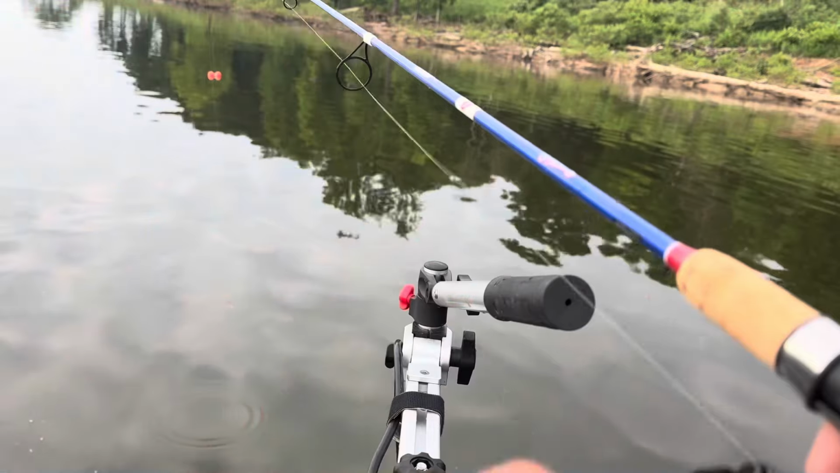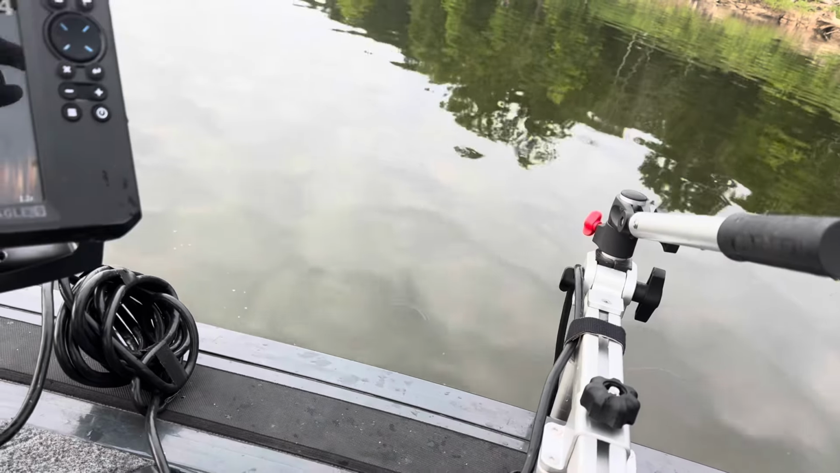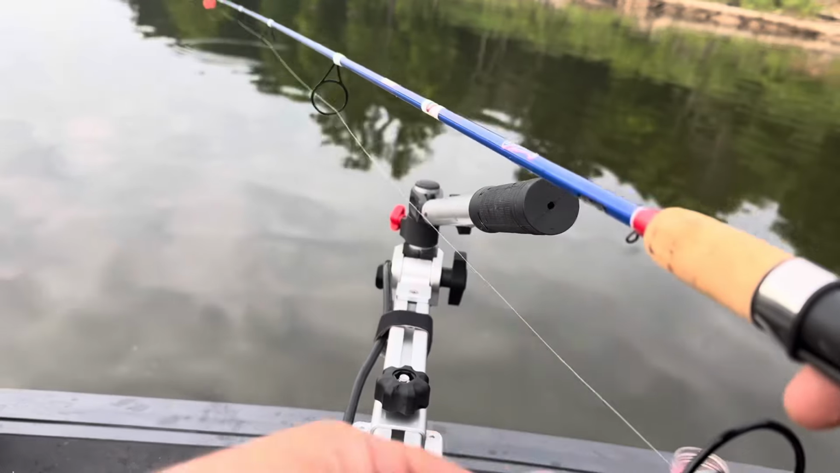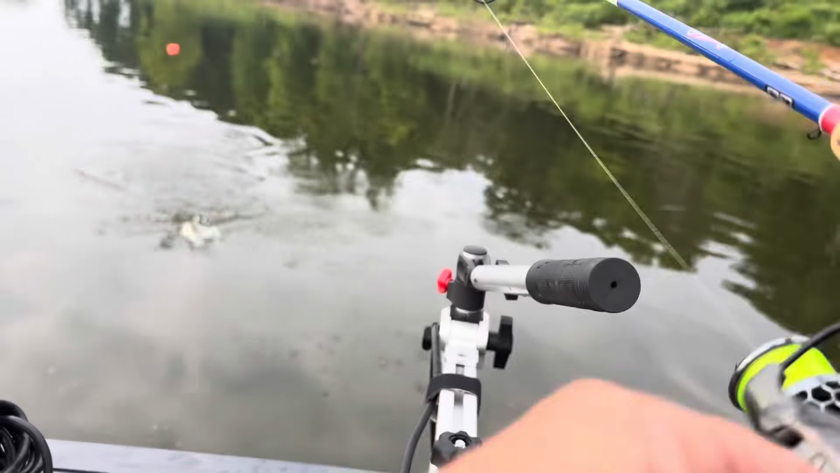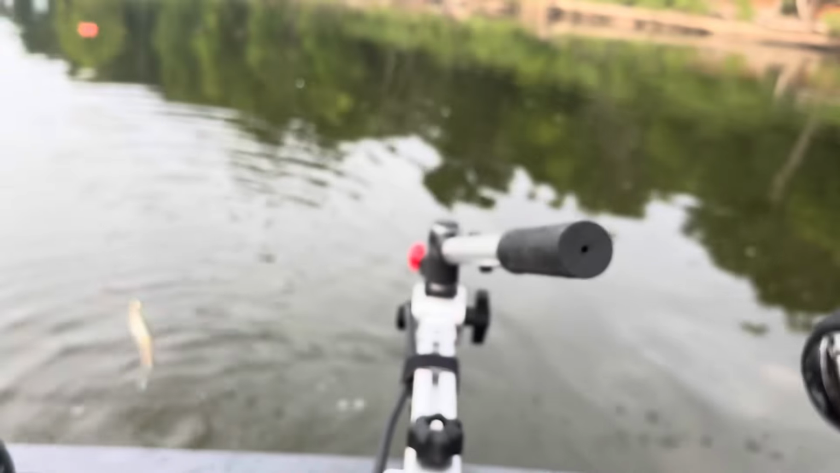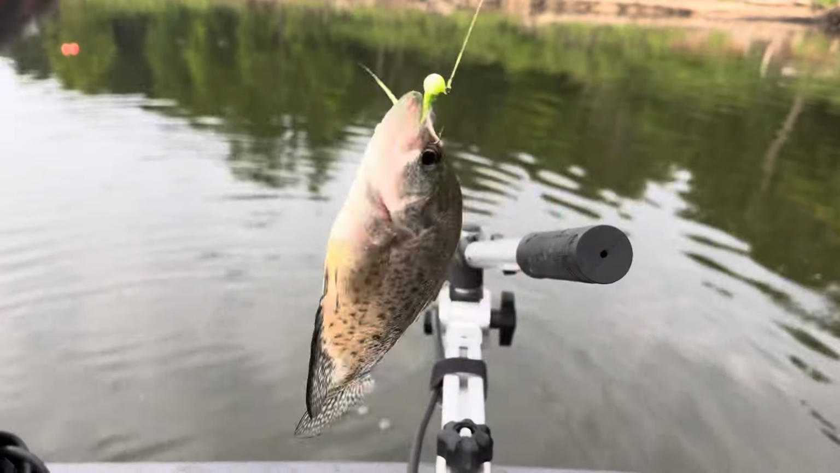Just let him go. I'm telling you what, sometimes what makes the biggest difference is a good sensitive rod. Patriot, 7 foot 1 piece. I never thought 1 piece, 2 piece really mattered. There we go. It's a baby. It's just a baby. Come on, little fella. You're going back.